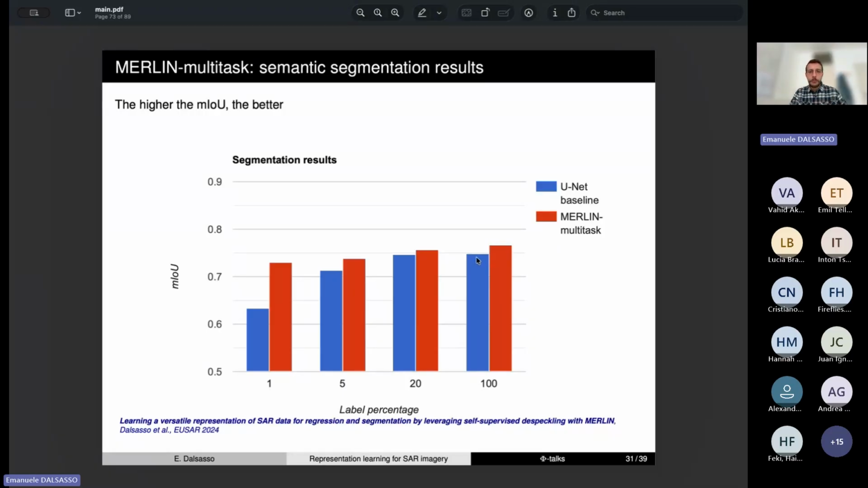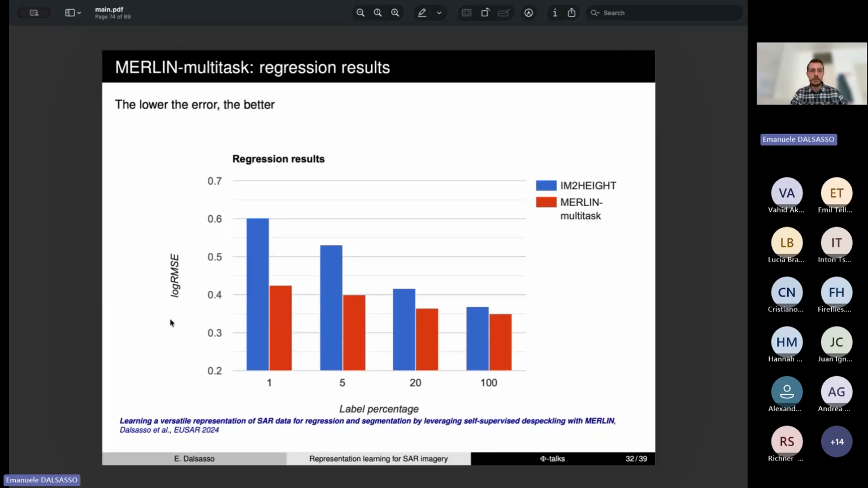And then especially the gap becomes bigger and bigger as we decrease the amount of labeled data that are available. And here we can see that the gap between MERLIN multitask and a baseline U-Net is very high. So it shows that, again, despeckling is very effective to compensate for the lack of annotations.